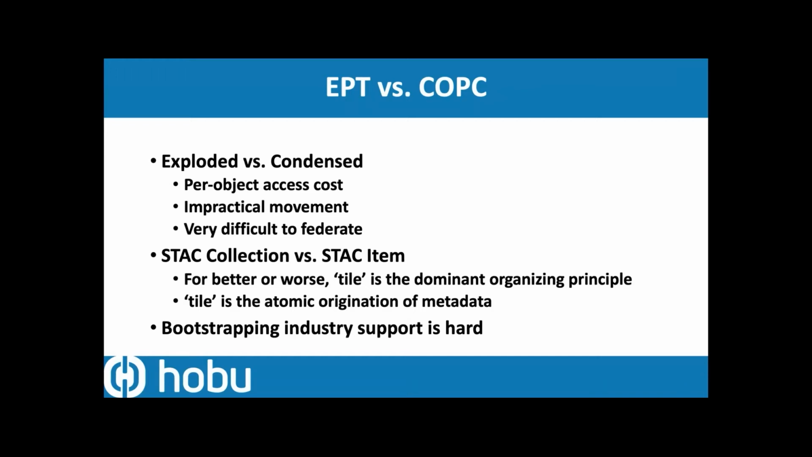And so if you're in the cloud and you're always in the cloud and you're never moving data, it's not really an issue. But if you ever have to federate this data or air gap it across something or put it on someone's desktop because they don't have network access, an exploded data format is very, very difficult. You have to put it into a suitcase and haul it over somewhere and then dump it back out again. Whereas COPC has the same pitch as COG, which is it's condensed, it's all together. It might be one file.